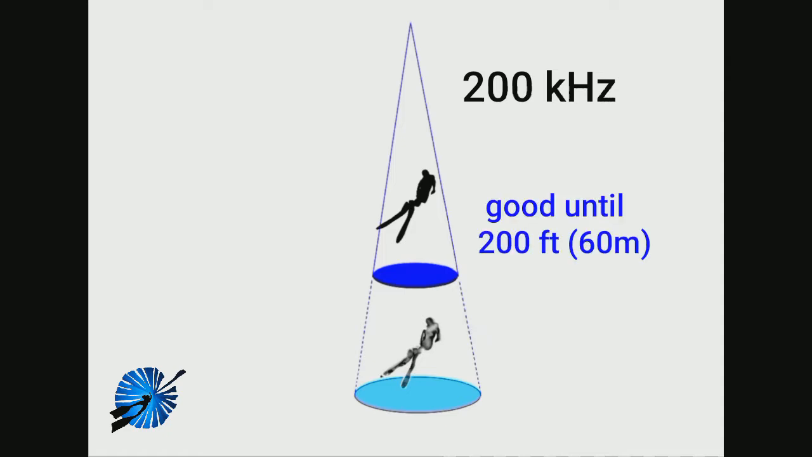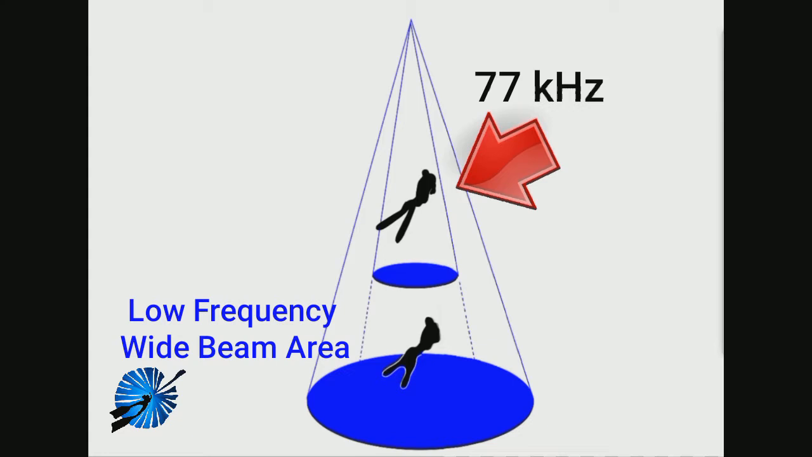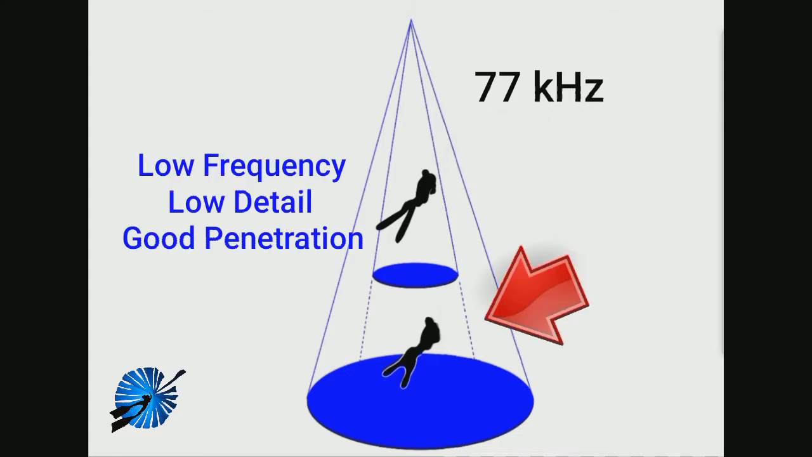200 kHz is a common high-frequency beam on systems. A simple way to remember is 200 kHz to 200 feet. This is about 60 meters. When we need to track a diver to greater depths, we need to use a different frequency. A lower frequency has greater penetration, however, as the area of coverage is greater, detail is lost, yet a stronger reading is recorded. Here you see the image of the diver is stronger with less detail.